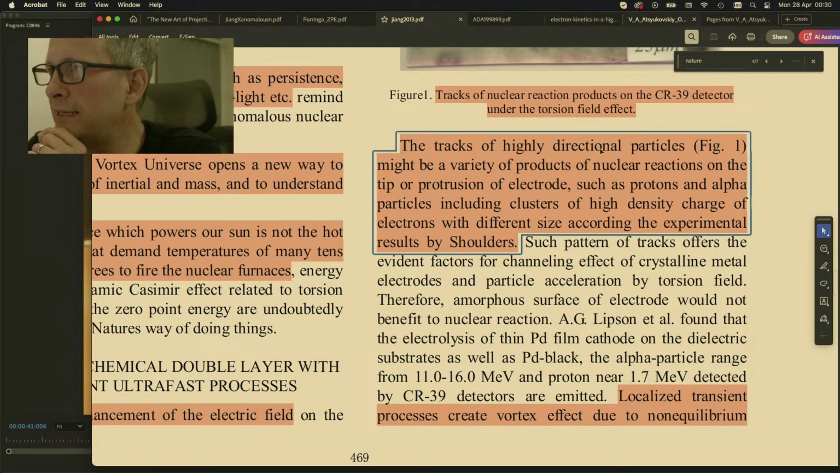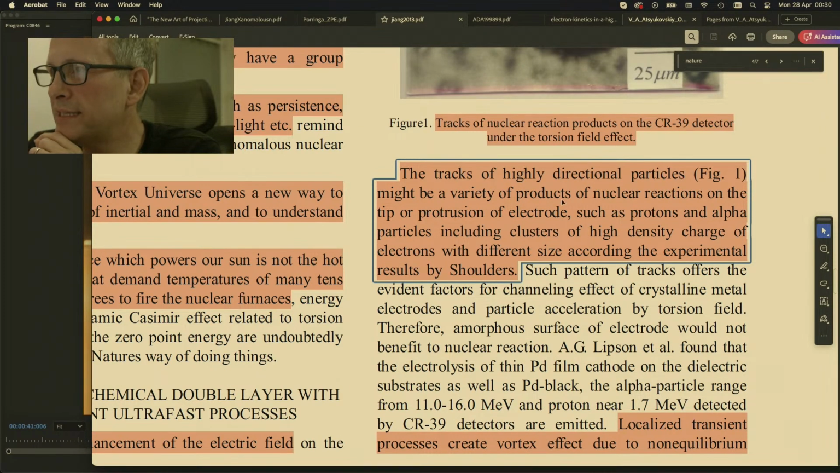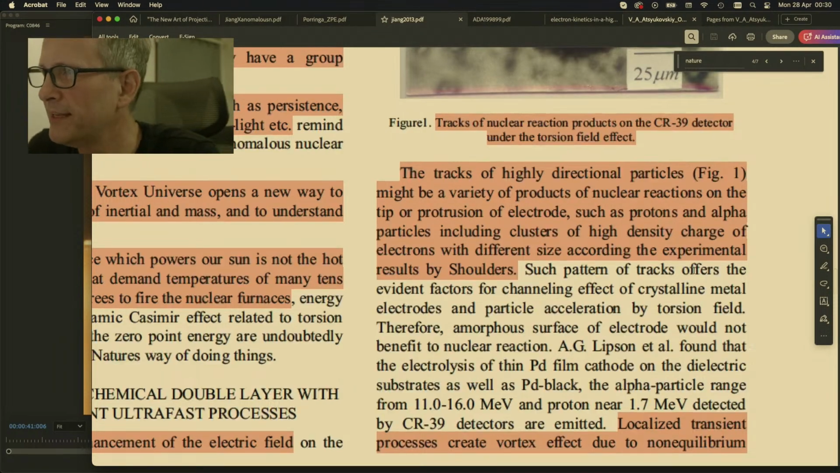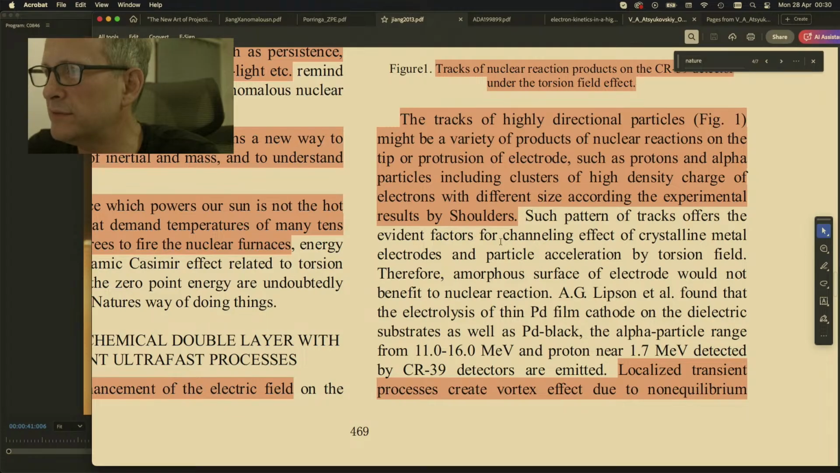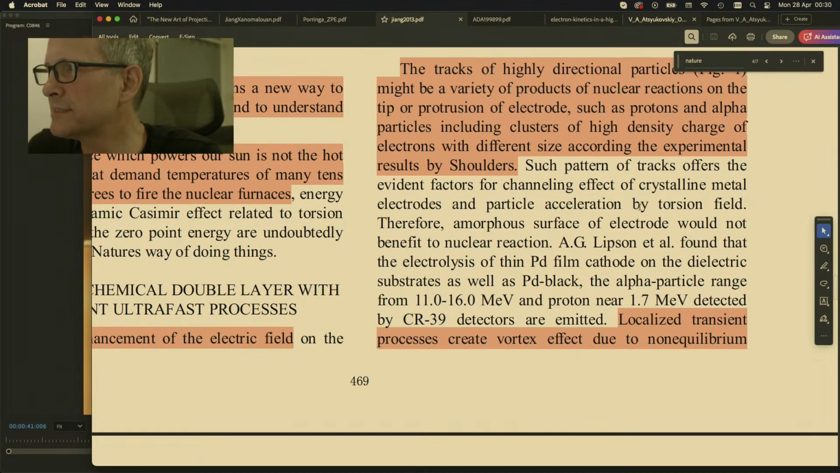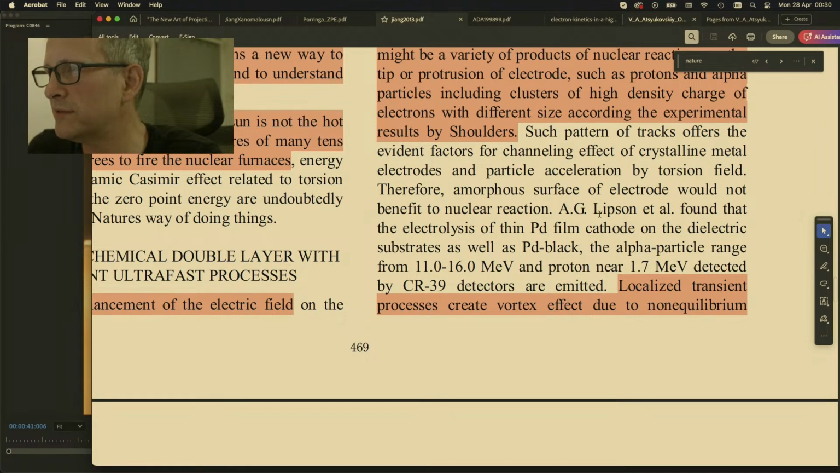The tracks of highly directional particles, figure 1, might be a variety of products of nuclear reactions on the tip or protrusion of the electrode, such as protons and alpha particles, including clusters of high-density charge of electrons with different size according to experimental results by Shoulders. That is Ken Shoulders. Such pattern of tracks offers the evident factors of channeling effect of crystalline metal electrodes, particle acceleration by torsion field. Therefore, amorphous surface of the electrode would not benefit to a nuclear reaction. Anyway,